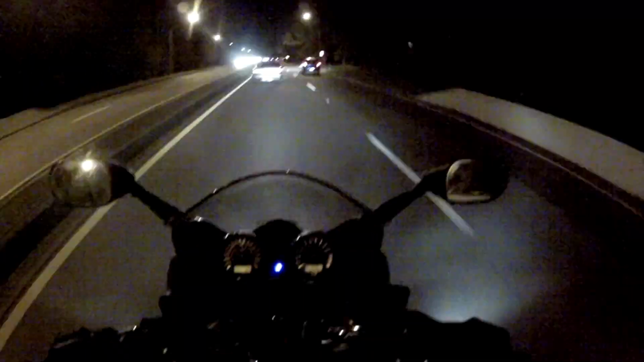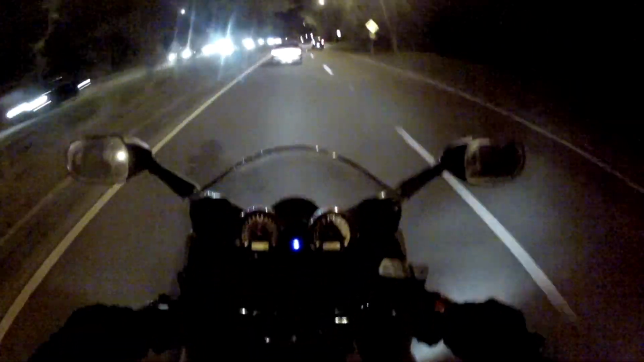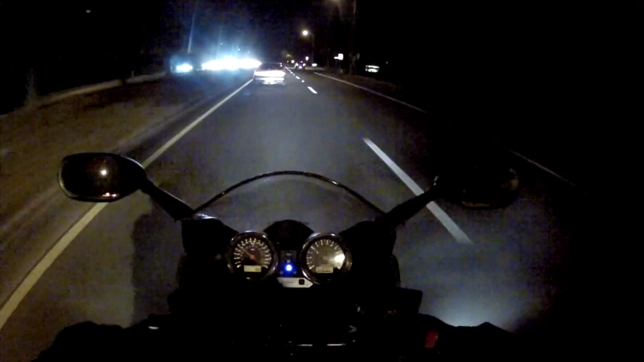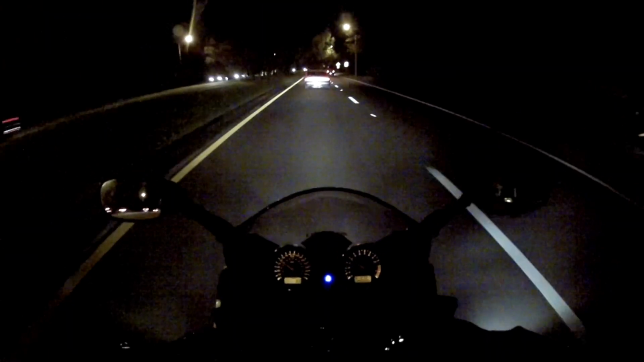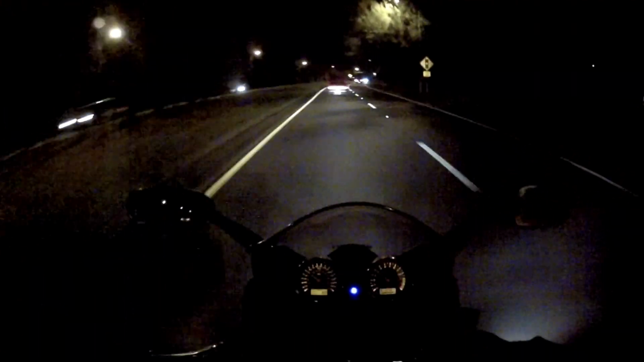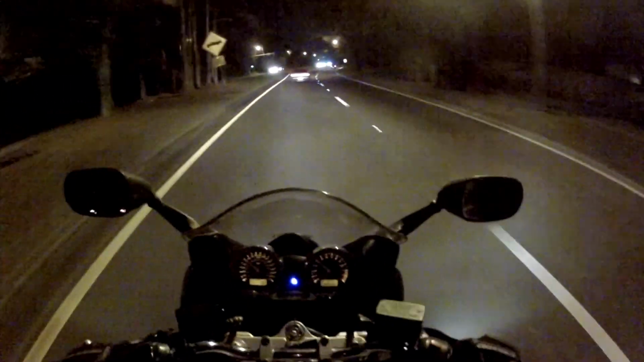Reason number two: basically, you're more visible to cars. And you might be wondering, how does that work? It's dark out. The reason I believe this is because look at how much brighter those oncoming headlights are. Look at how bright those headlights are. Same goes for my headlight. It's way brighter right now because it's dark. They can see the light better.